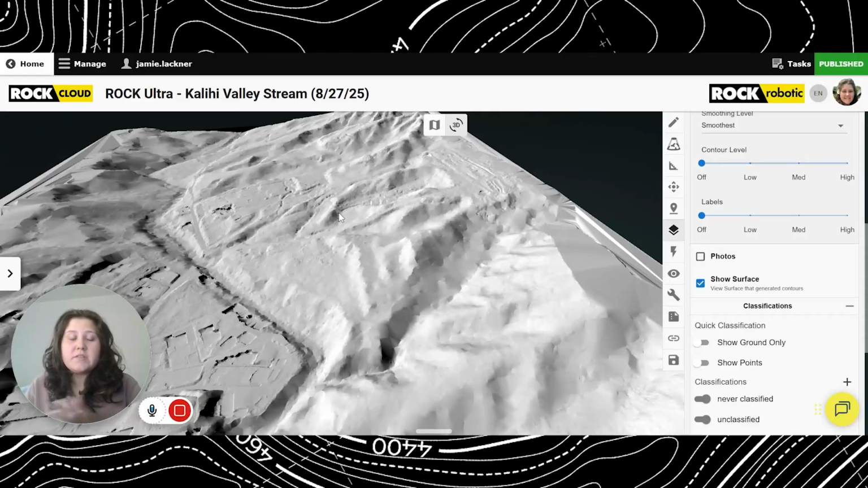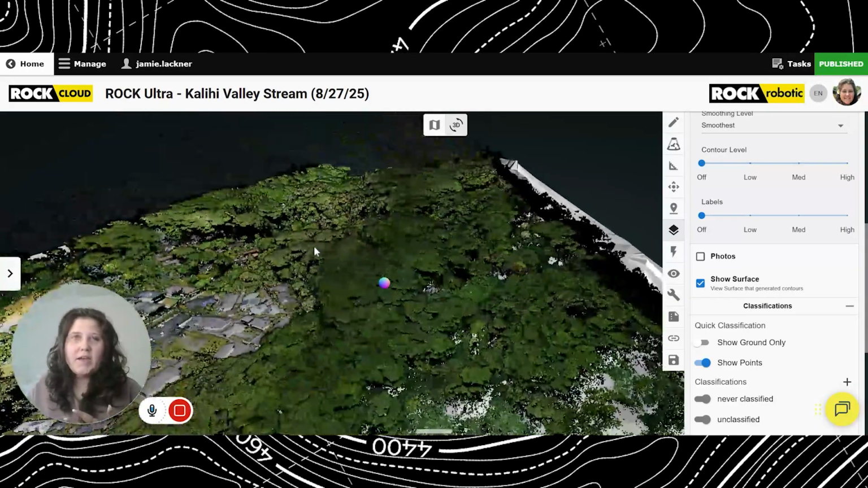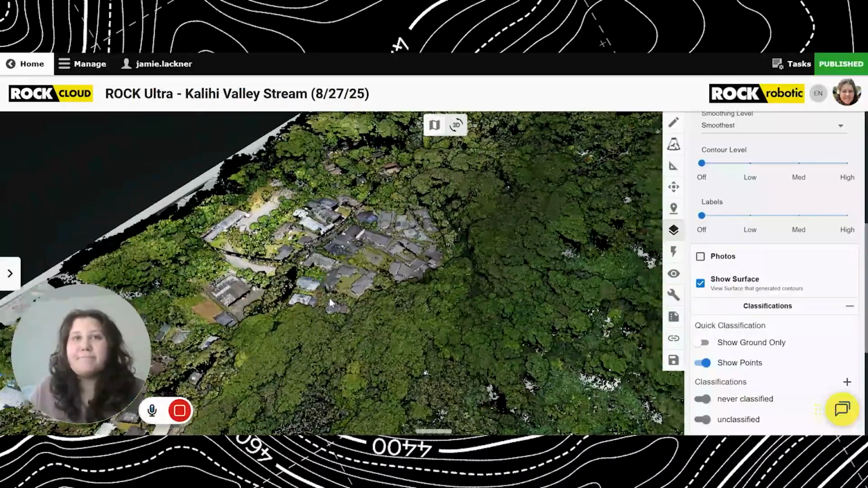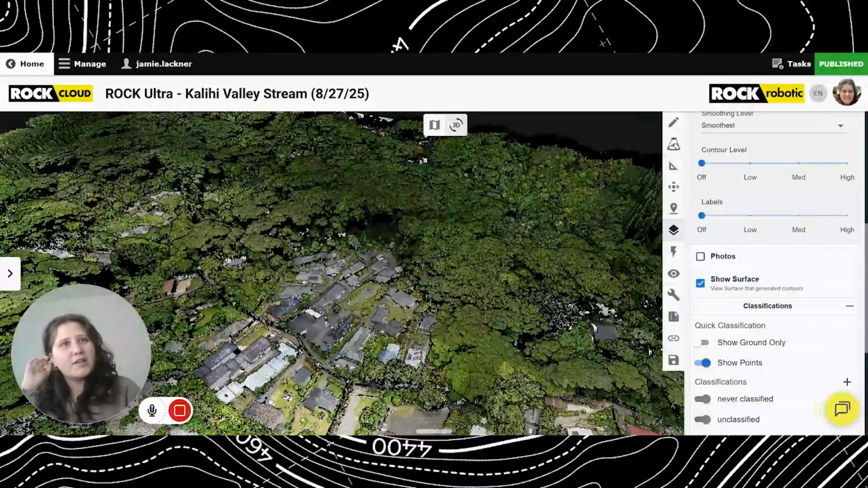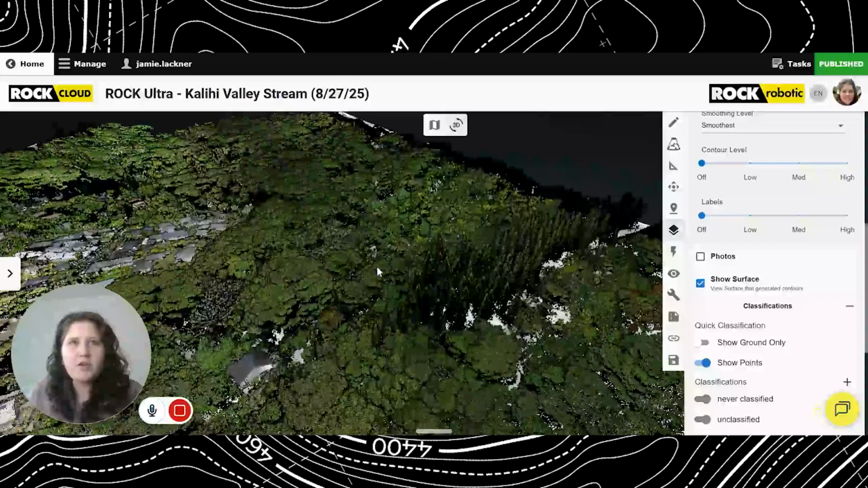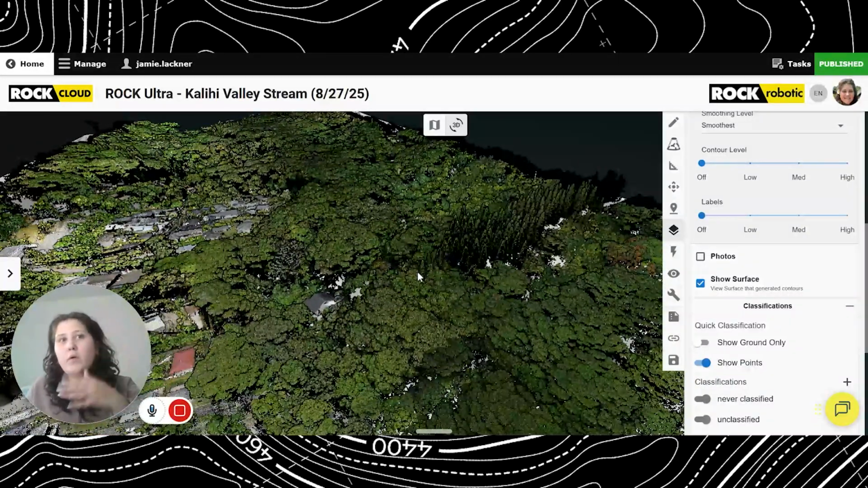The 7 returns of the ROCK Ultra. Like, if I turn back on the points, that vegetation is so thick. And I have looked at hundreds of thousands of data sets, millions of acres, and this is some of the thickest vegetation I have seen, especially up in these areas as we start to go up in elevation. I was like, what are we actually going to see? How much detail are we going to be able to get?